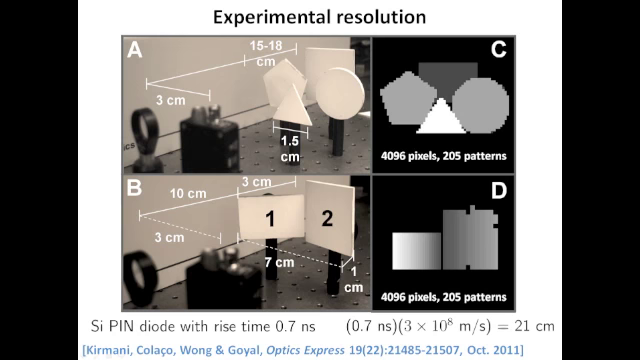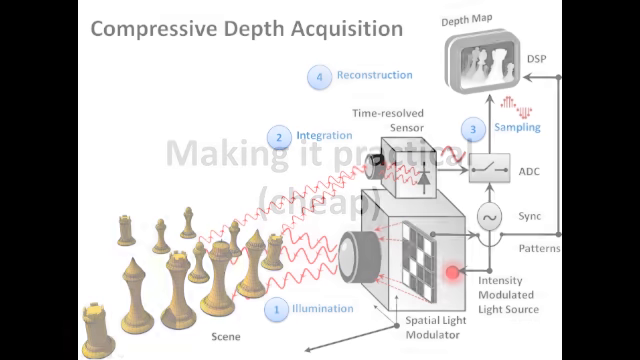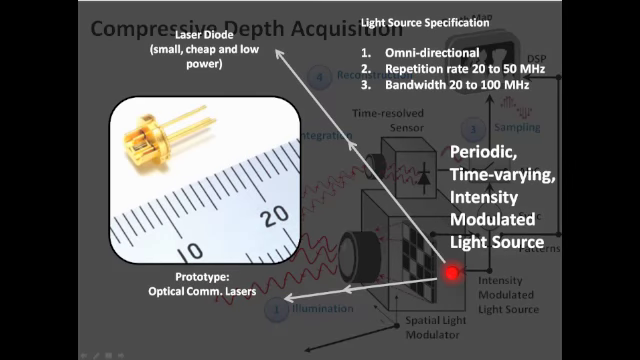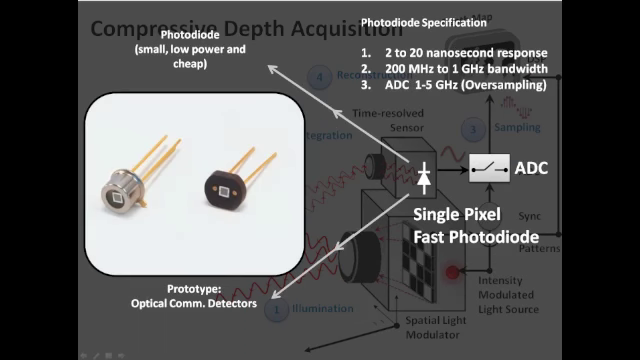It's possible to implement our technique using commercial off-the-shelf hardware. Our calculations show that we require a light source with megahertz modulation bandwidth, a speed that's common in optical communication diodes. The spatial projection is easily implemented using a digital micromirror device, which is something already commercially used in handheld picoprojectors. Our sensing system comprises a single photodetector coupled with an ADC with megahertz sampling bandwidth, which is also common in many commercial imaging systems.